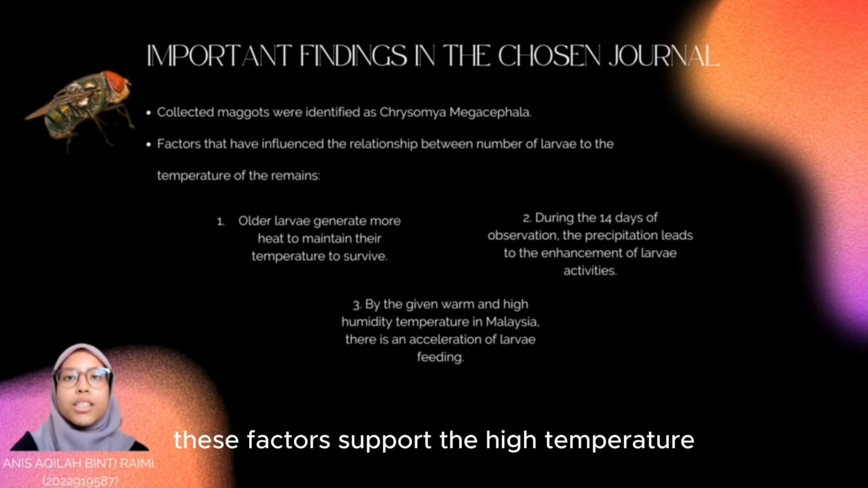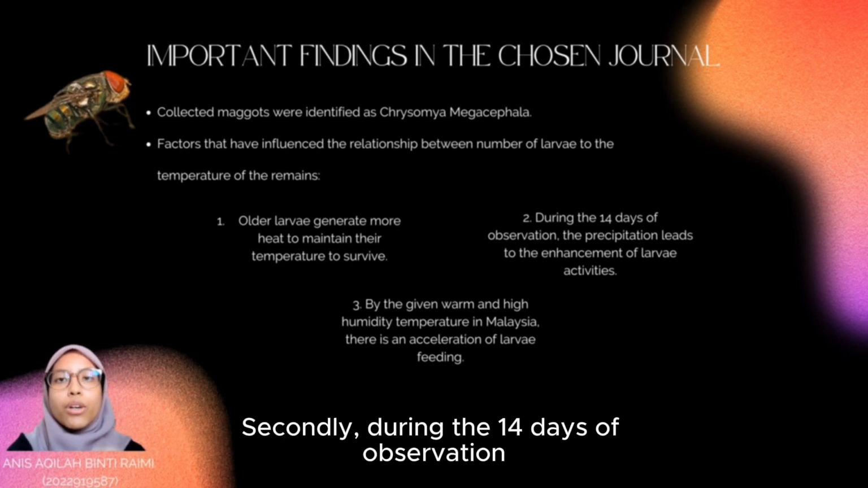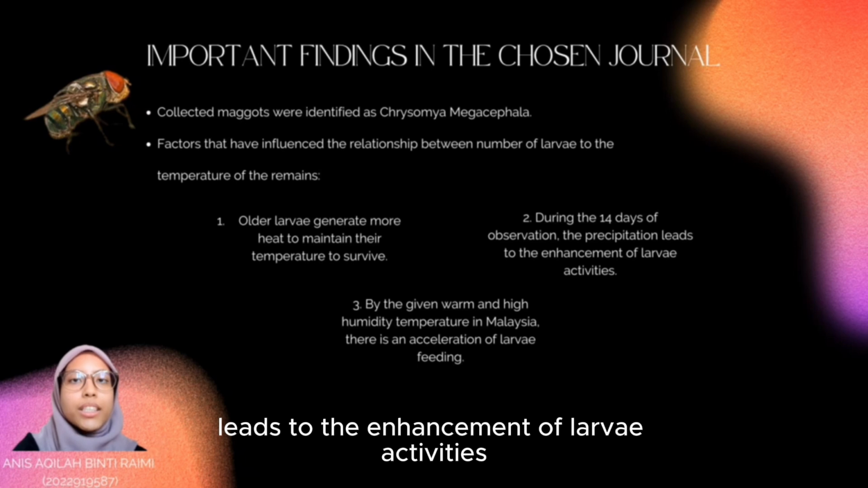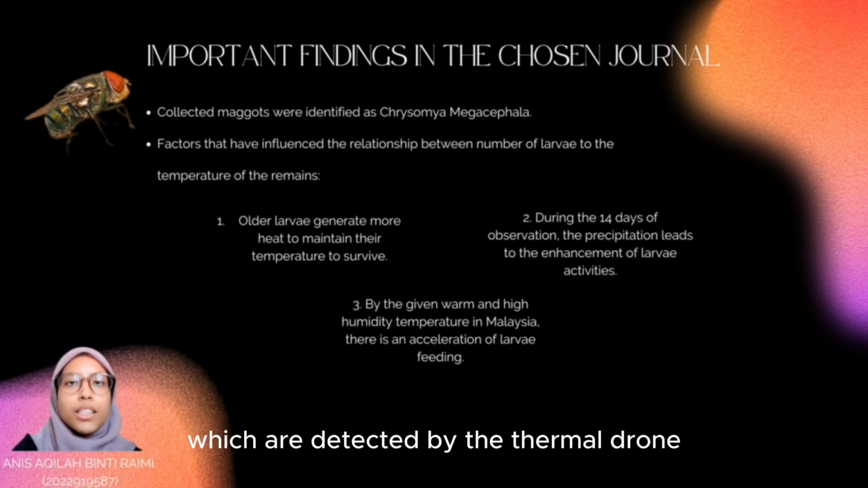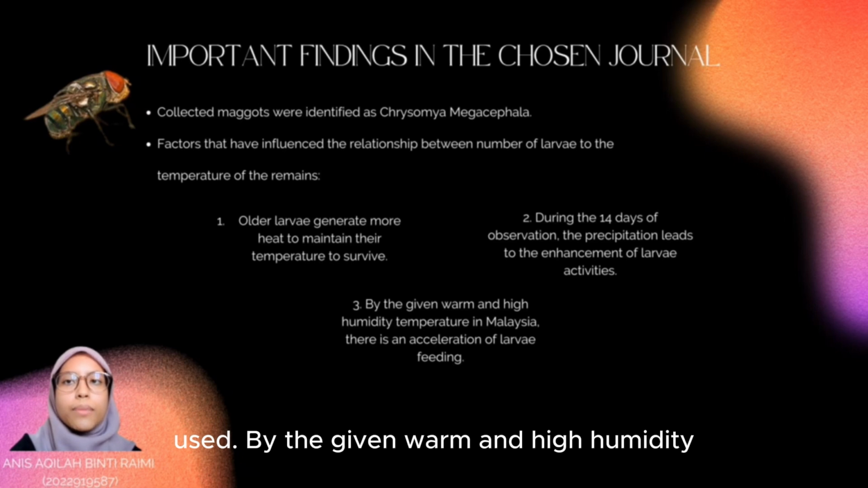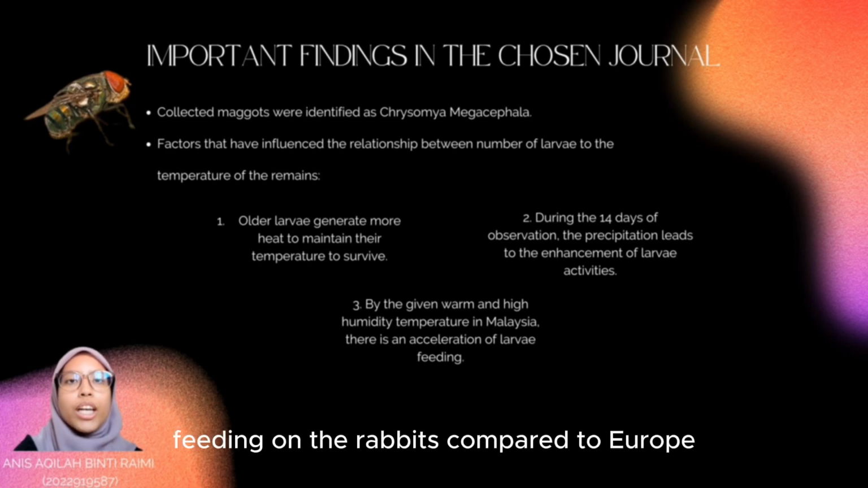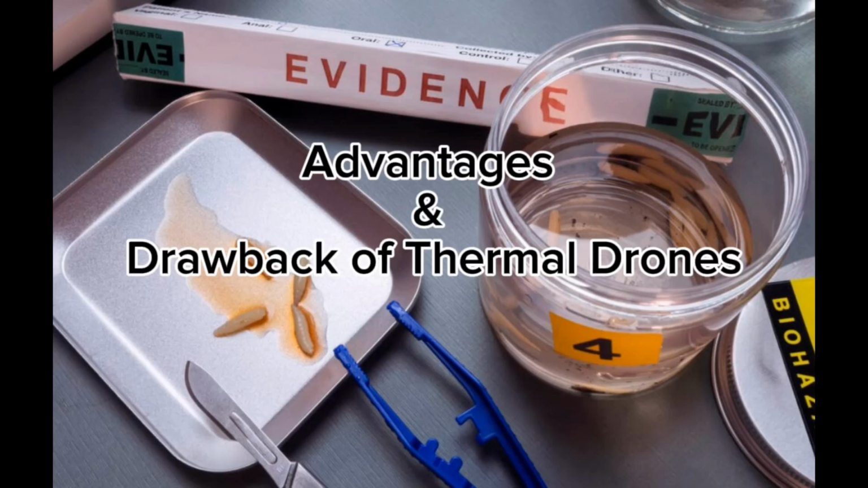Hence, this factor supports the high temperature of the remains on day 7 compared to day 5. Secondly, during the 14 days of observation, the precipitation that occurred on day 7 leads to the enhancement of larvae activities and thus increases the thermal emission which is detected by the thermal drone used. Given the warm and high humidity temperature in Malaysia, there is an acceleration of larvae feeding on the rabbits compared to Europe, which may be at a slower rate.